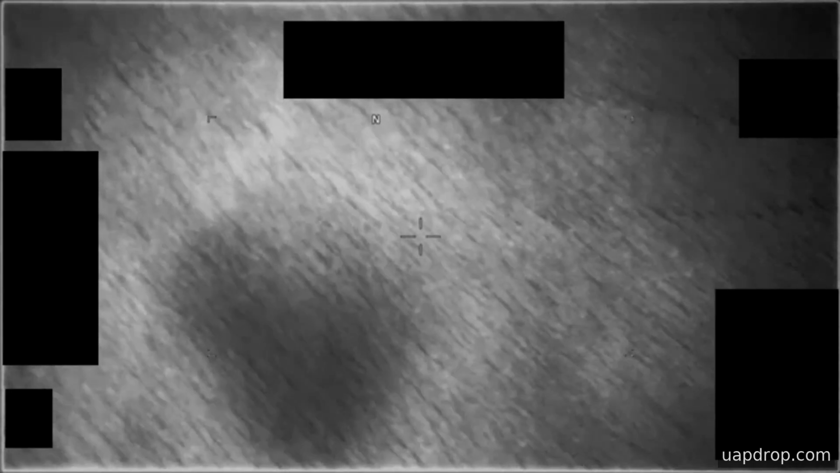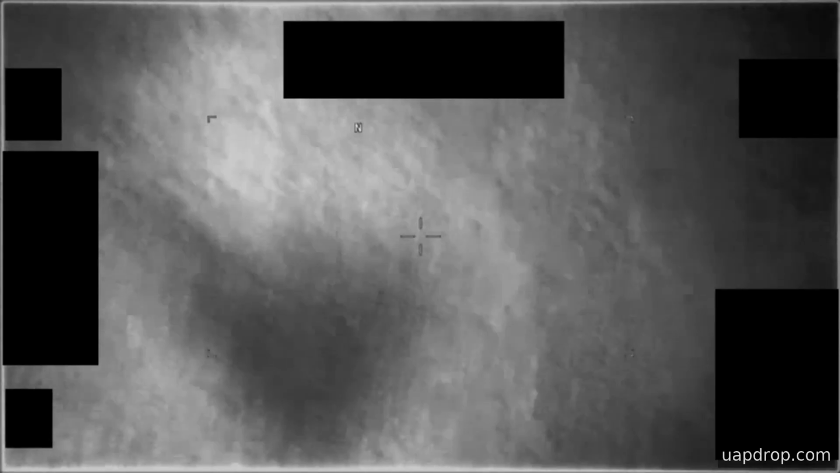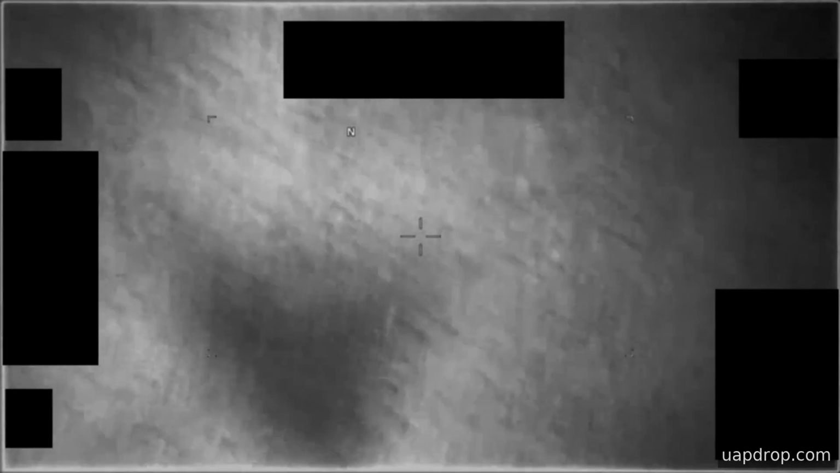This is infrared sensor footage recorded in 2020 and lasting just under 5 minutes, showing brief areas of contrast moving across the sensor field of view while the platform on-screen attempts to track them. Early in the clip, a darker area of contrast appears from the upper right, and the sensor pans to follow, then moves away, and other transits occur across the lower portions of the frame.